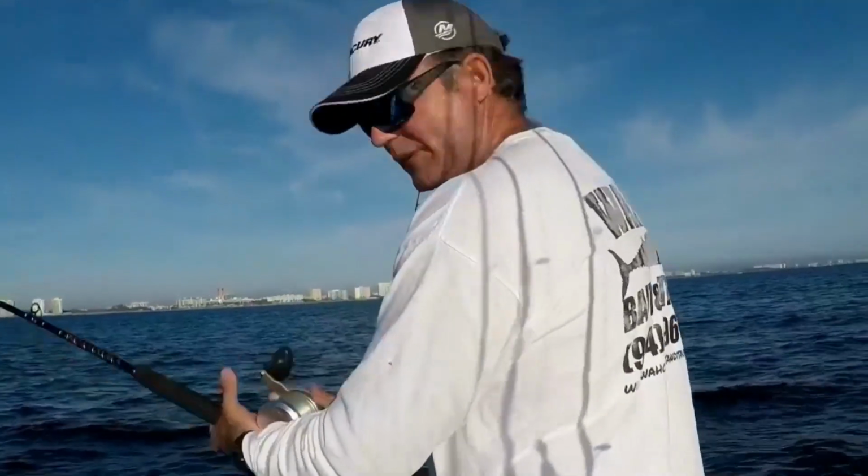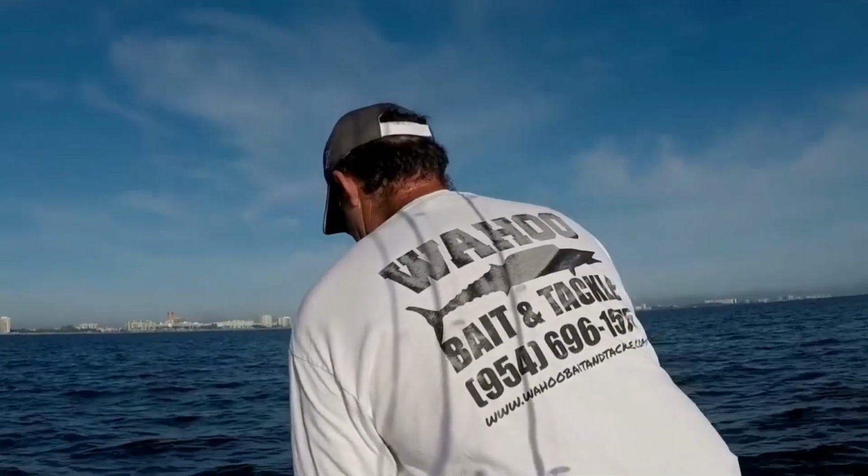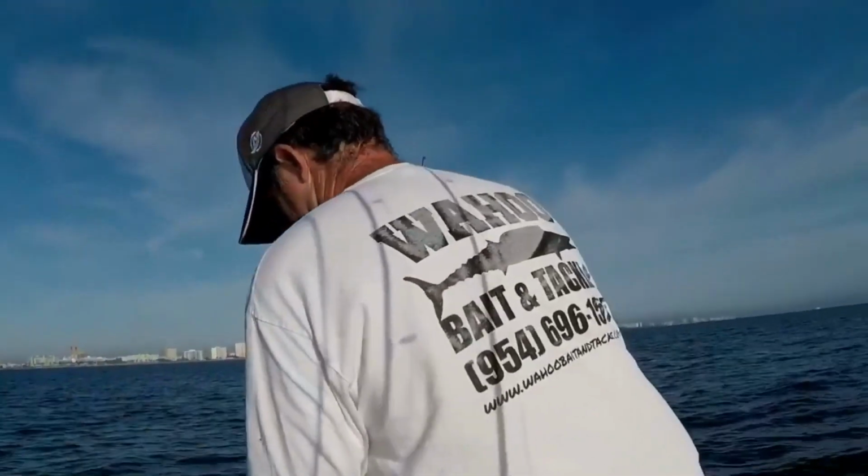Now I want to show you an example of catching a jumbo size African pompano off the Hydro Atlantic wreck. Here I am hooked up on the wreck. Good fish.